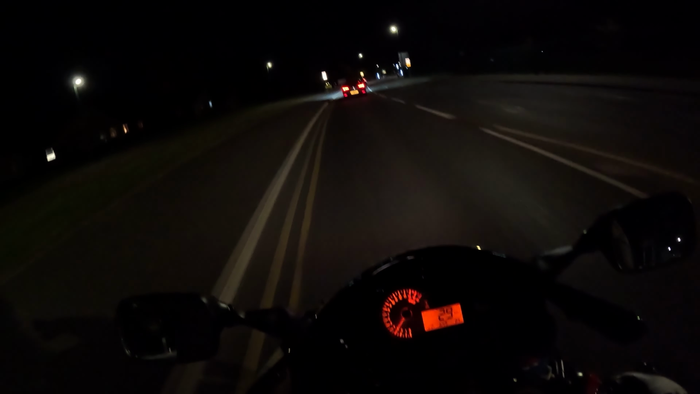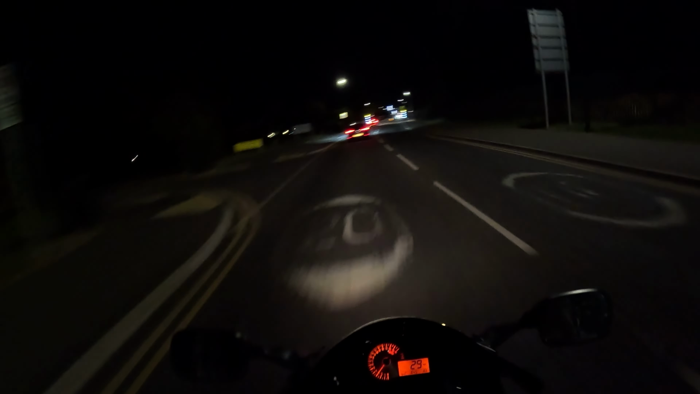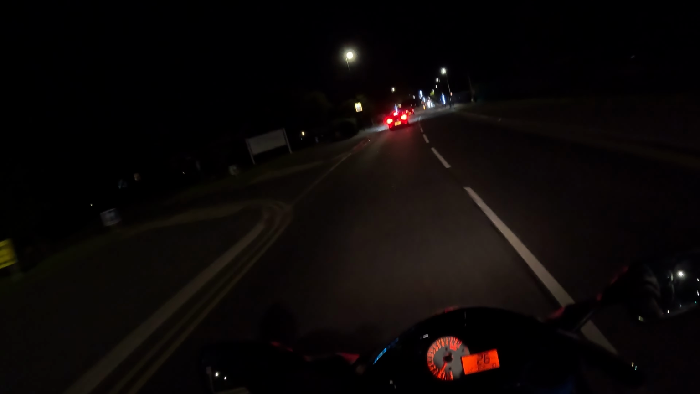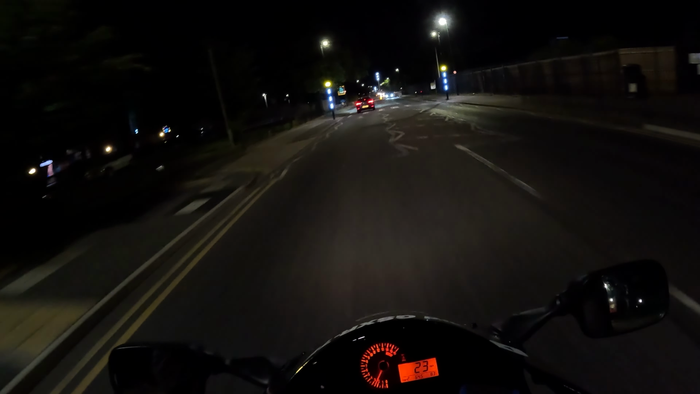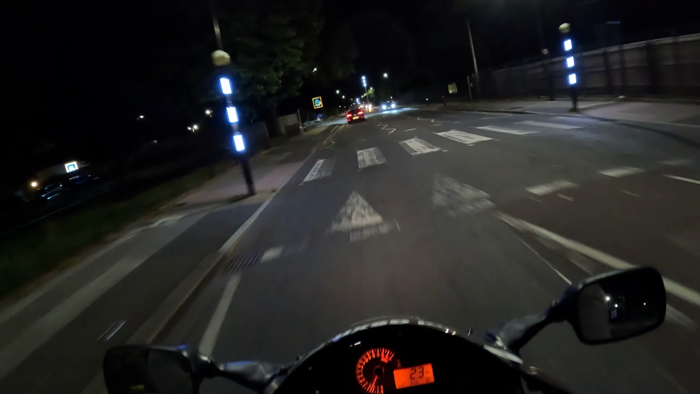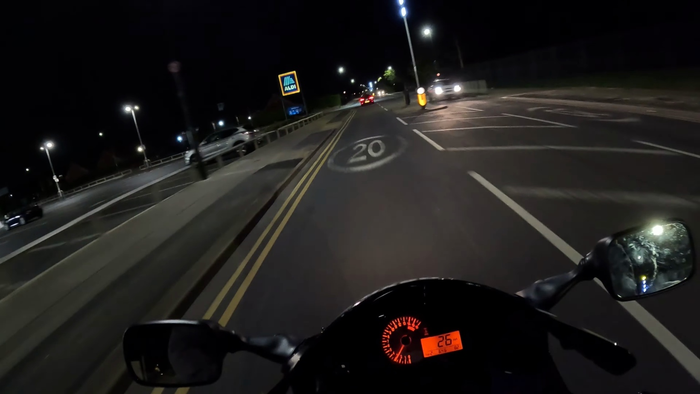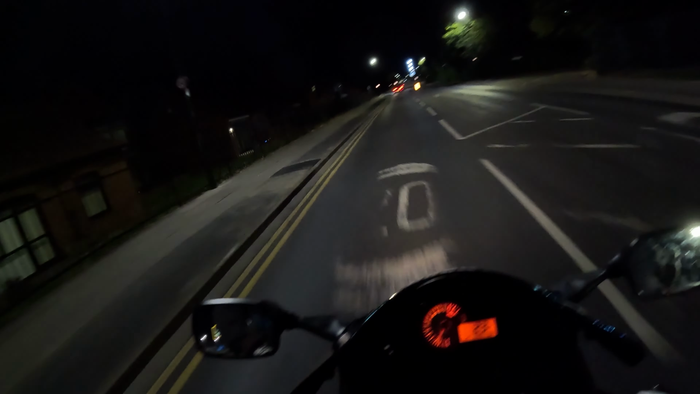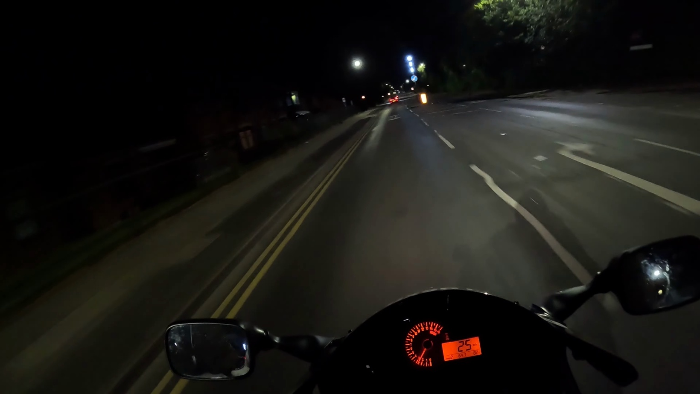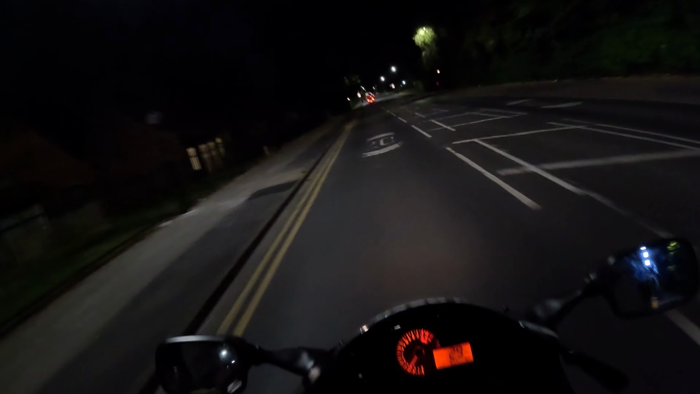But in my opinion, these are basically race bikes with number plates and lights. So you've got to treat it as such. You've got to really look after it. If you look after it, it will look after you. That's what it comes down to. If you neglect it and leave everything and never touch anything, it's going to break down, it's not going to be a reliable thing to have in your life. It's going to cause you problems.